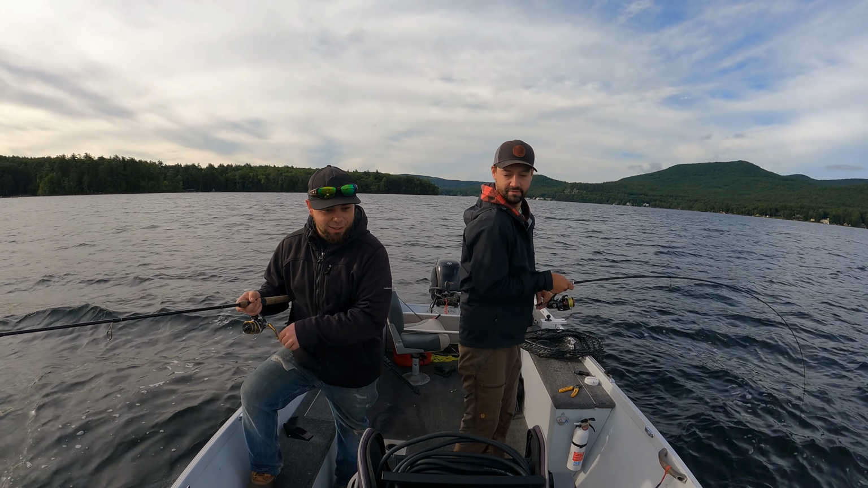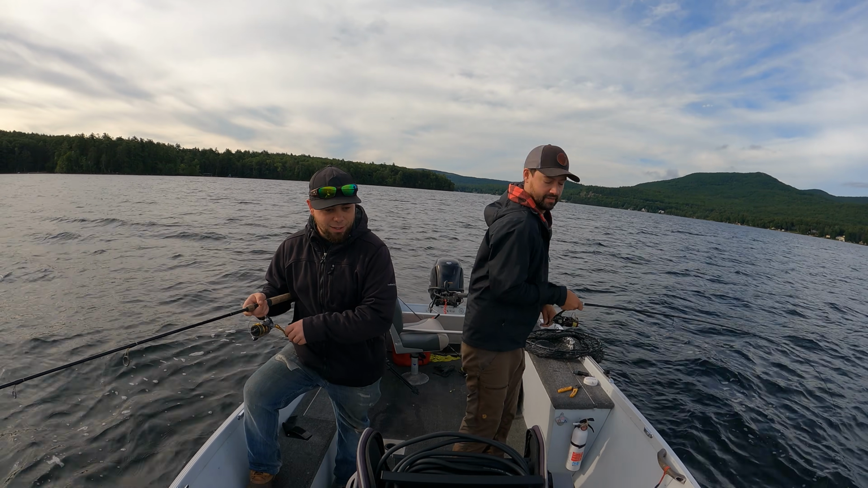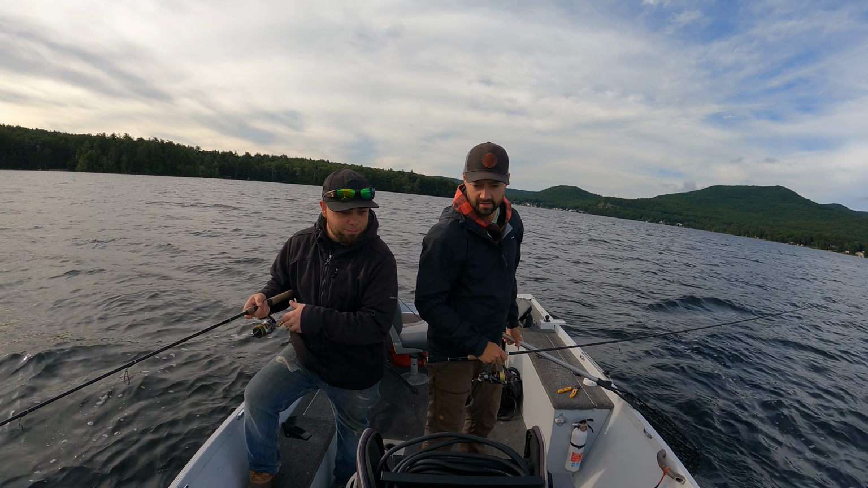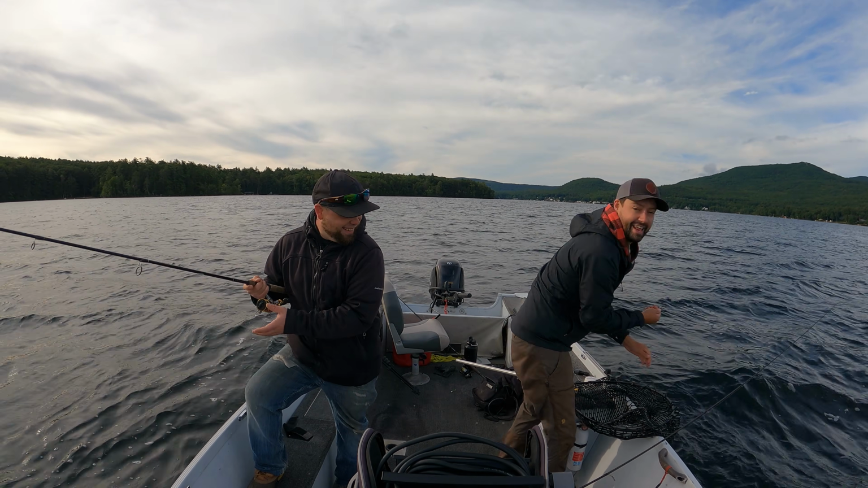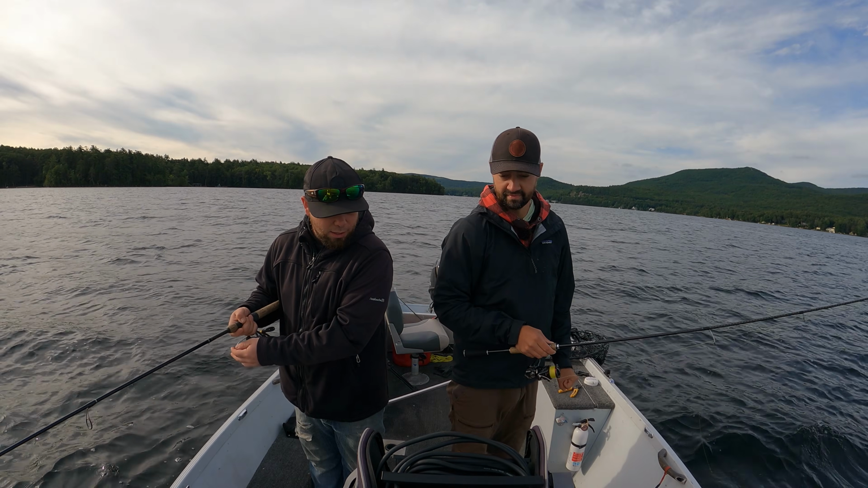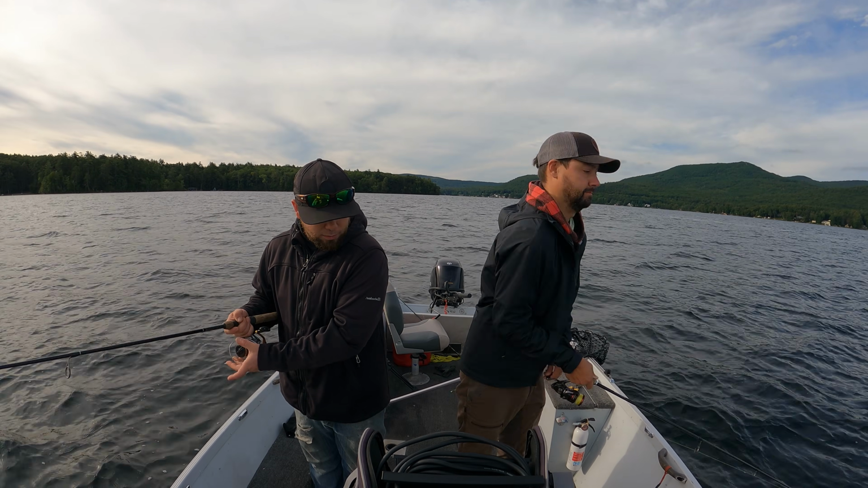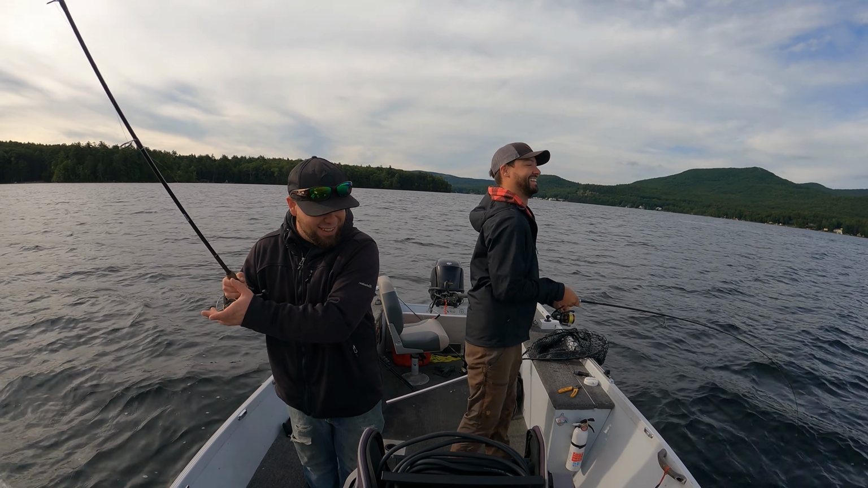All right, reel up above those. See those fish chasing mine? Go, go, go. Squeak. Little tiny ones. And he's gone. Too small to show the camera, guys. He was not even 18 inches. Don't worry, I got him. That was your fish, by the way. I'm pretty sure, yeah, that's what I was about to say.